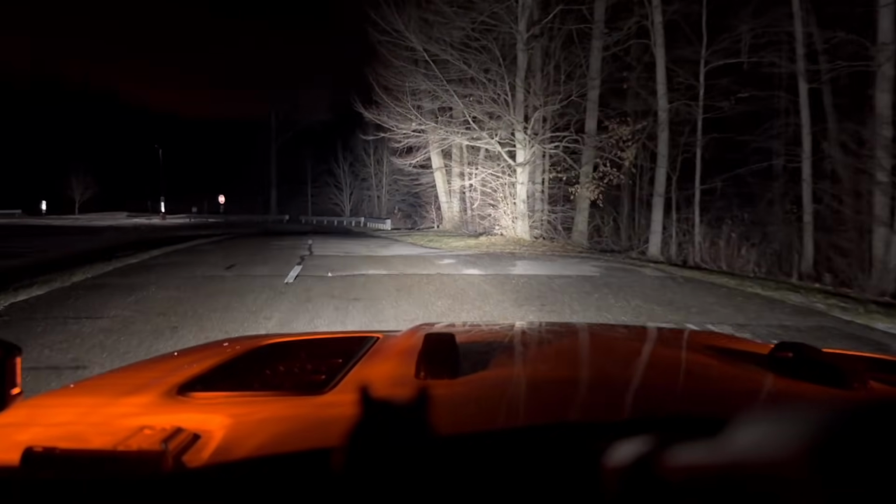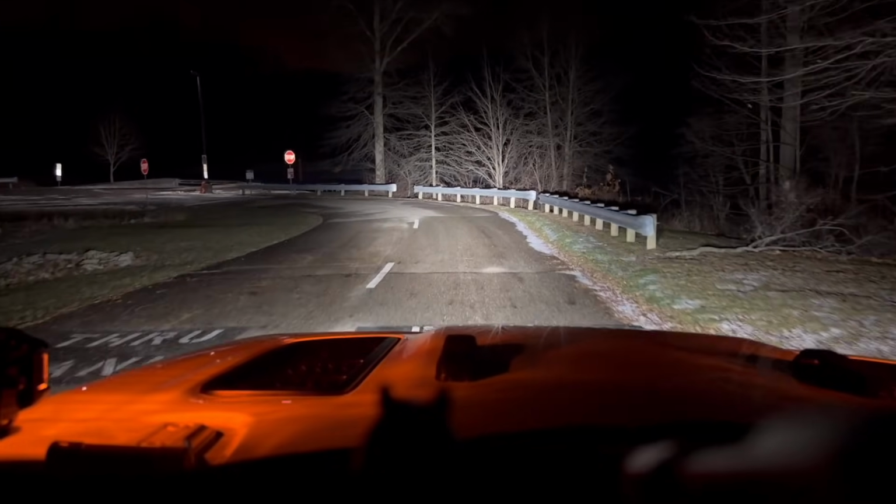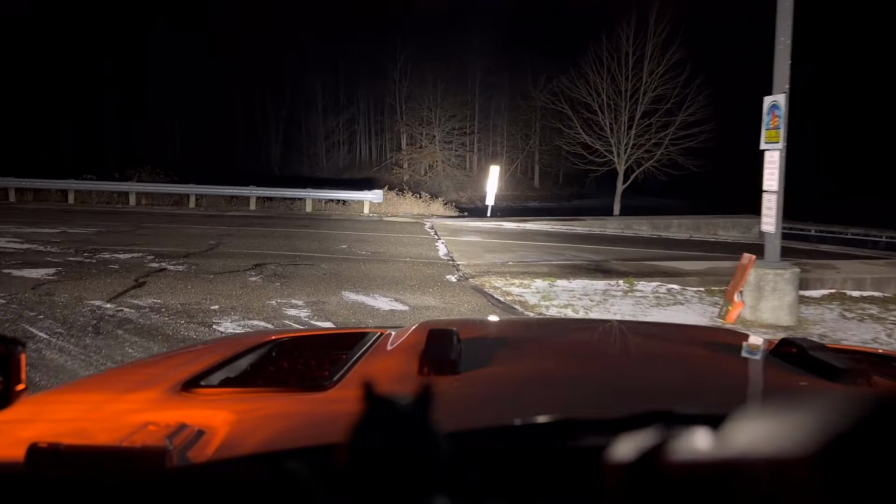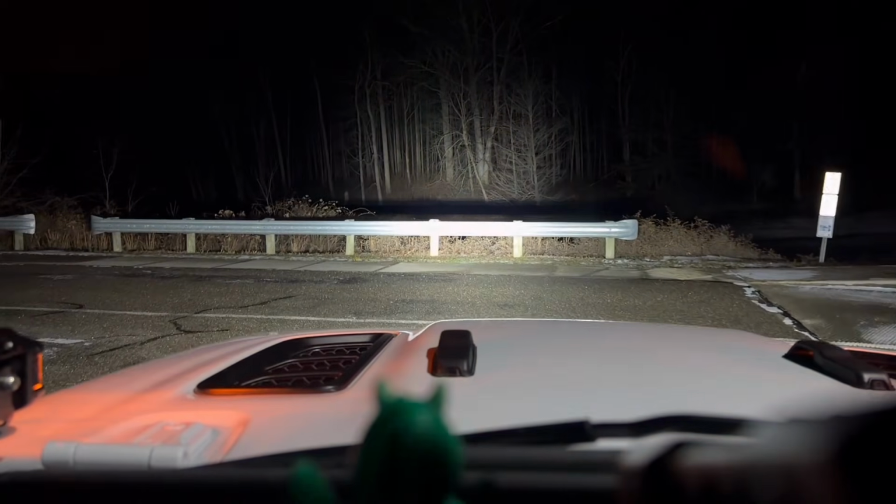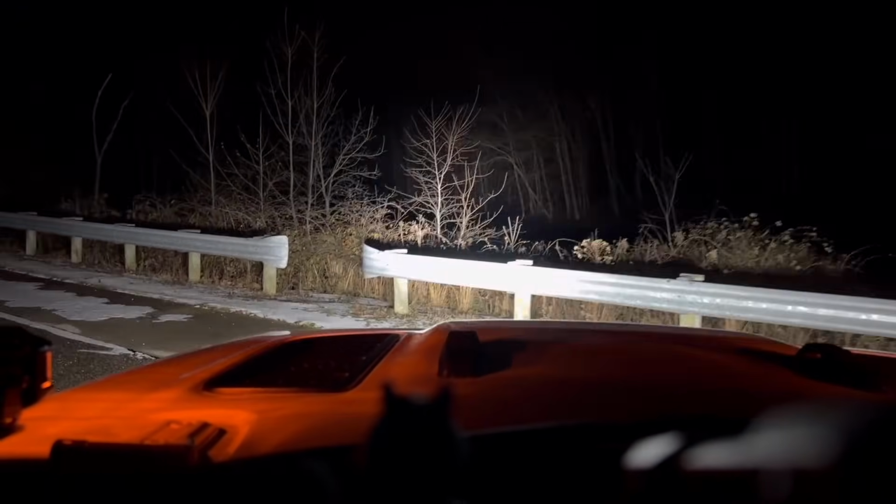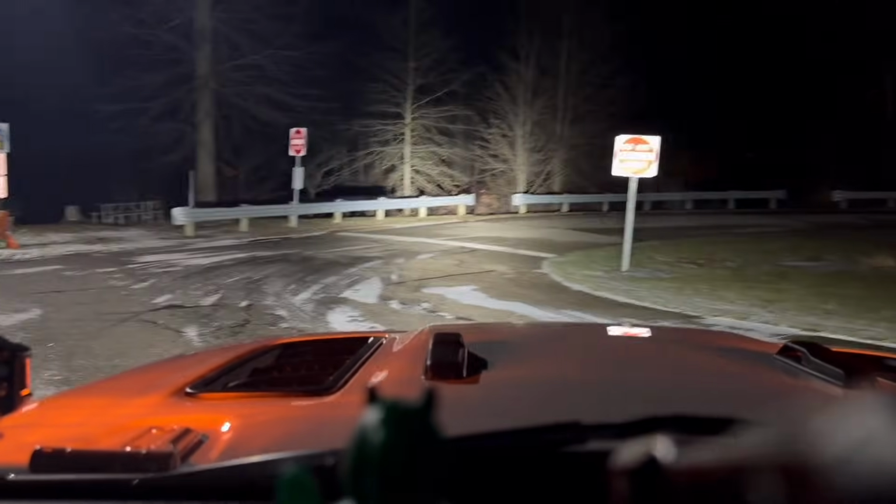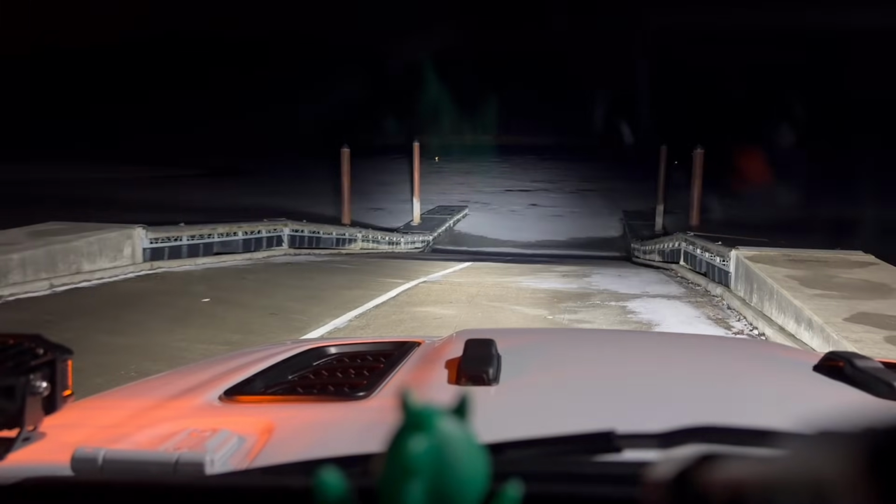Sweet. I don't know why they would. I think most of the lake is frozen over, unless they come down and ice fish here, but I've never seen them ice fish down at this part. Show you guys that down there better. Yeah, most of the lake is frozen over. I don't know, I see some water spots out there though.